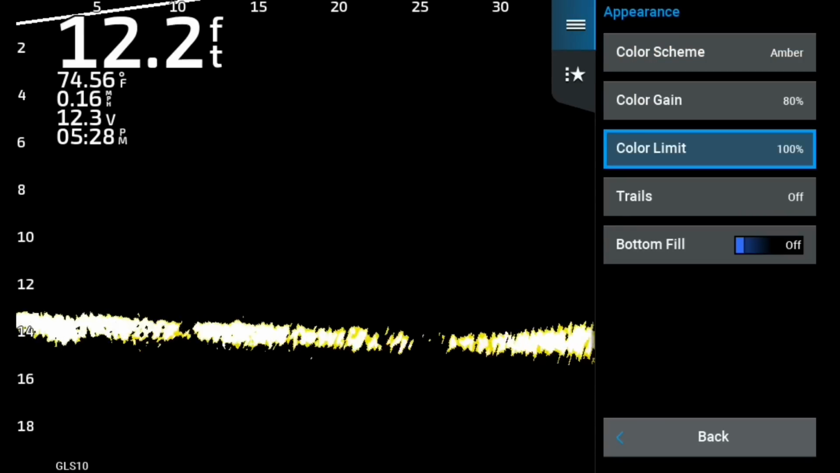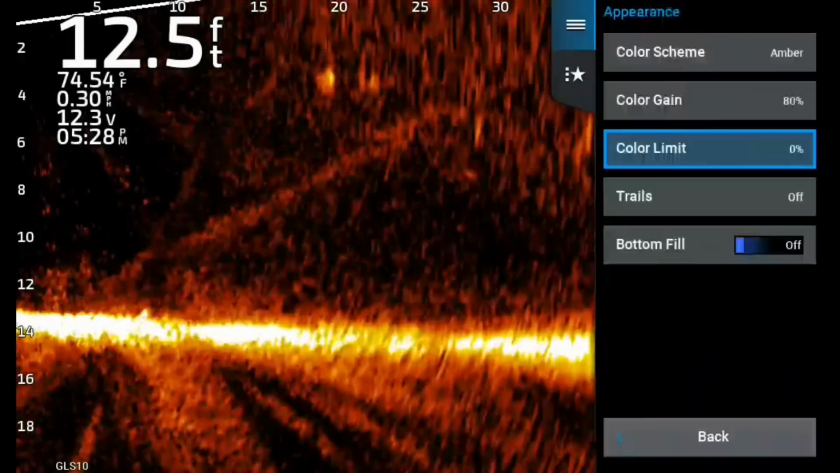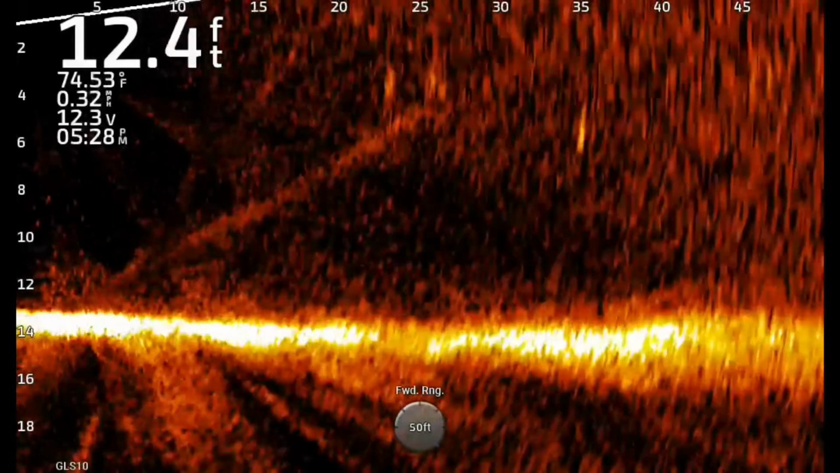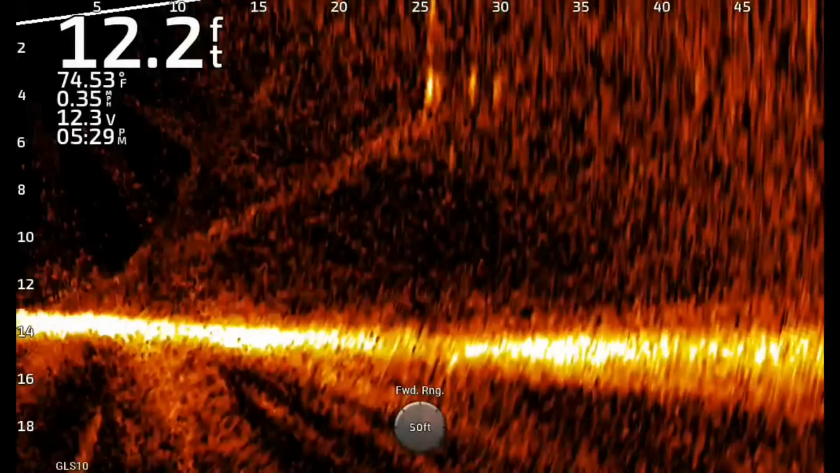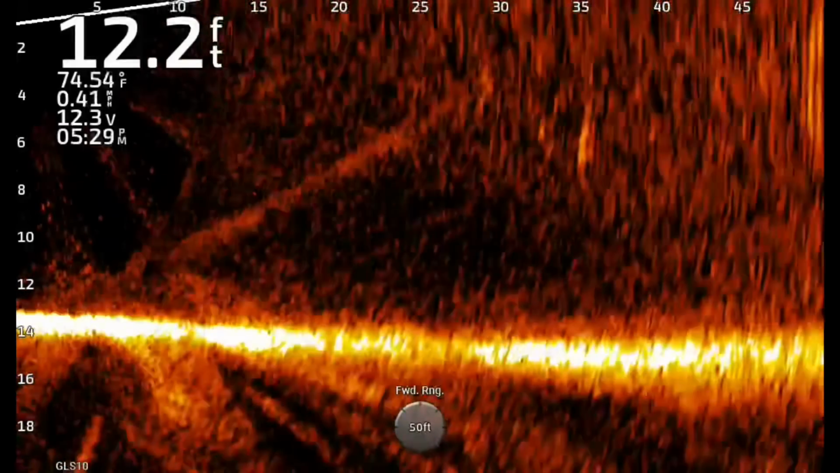But what I did now is I'm going to drop the color limit back down to 0, but I've jacked up the gain to 80. Now this is where you can really tell what color limit does, and this is why I say that I'm really getting away from it. All right, so this is 0 color limit, 80 gain.